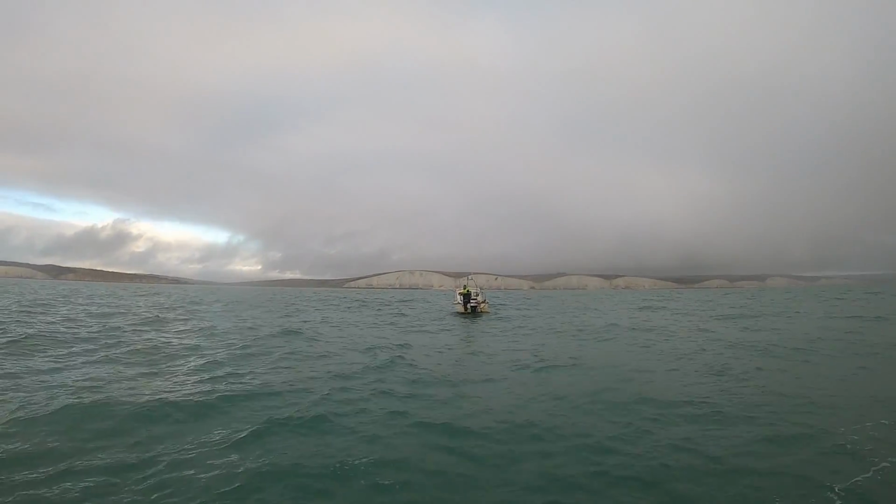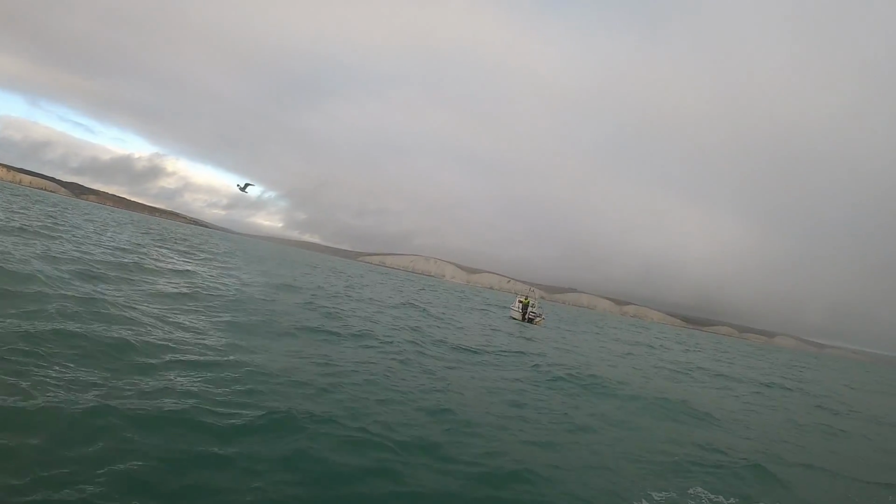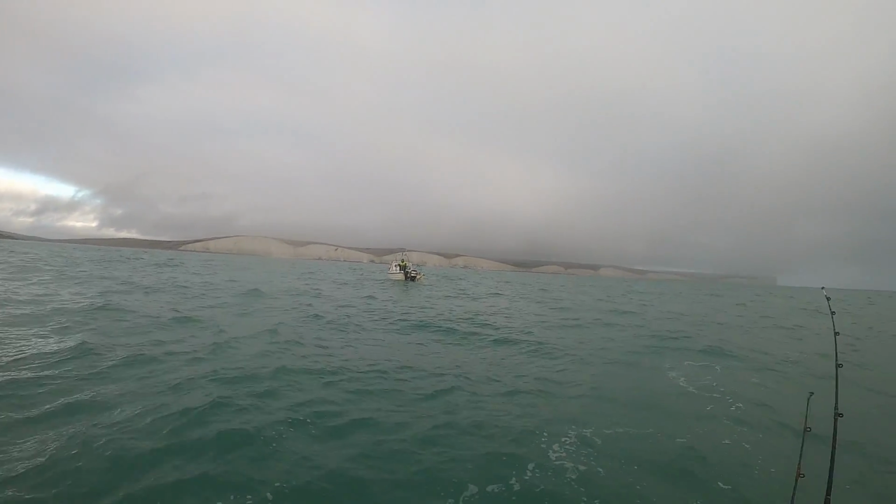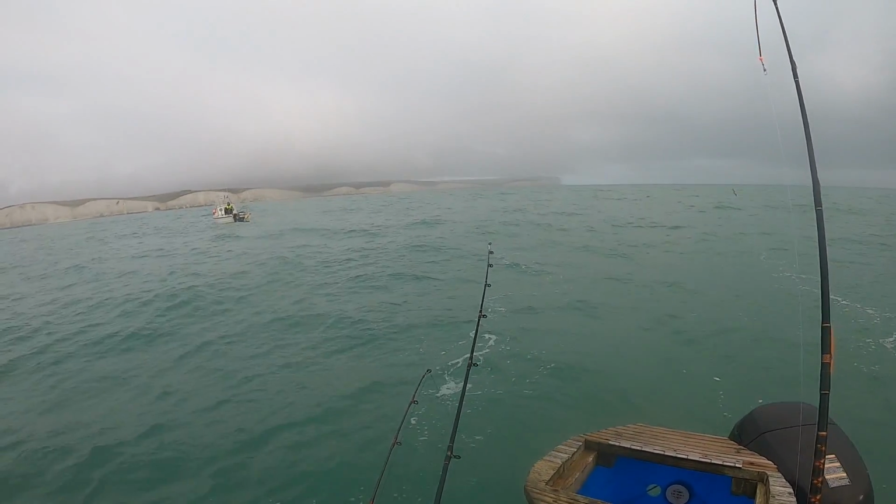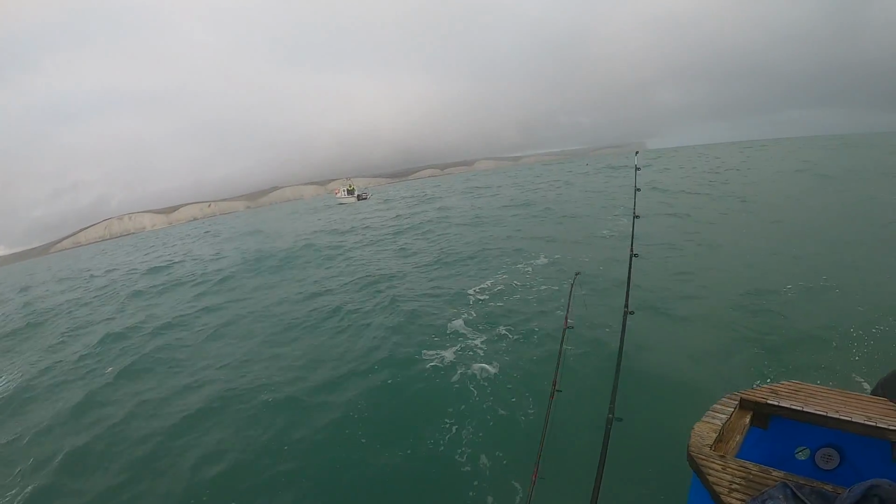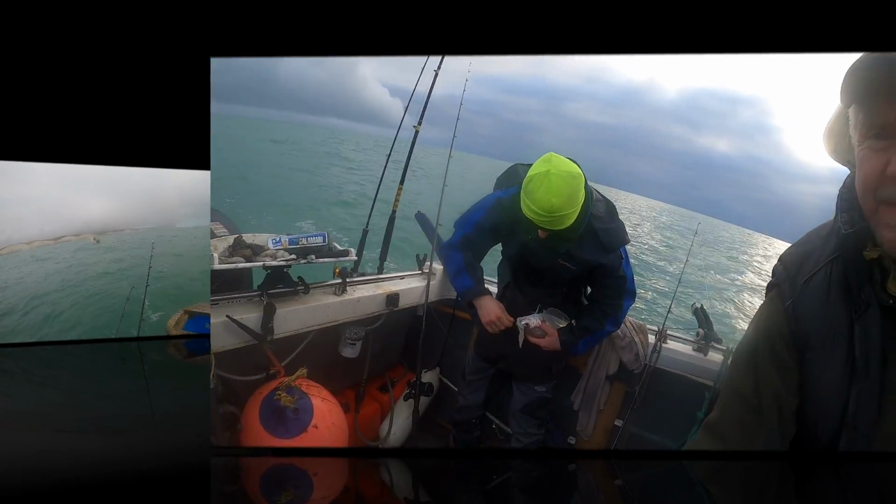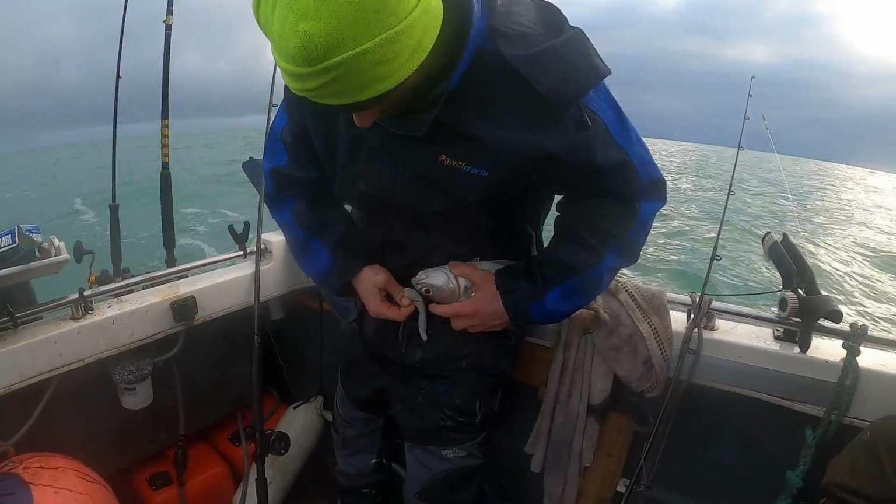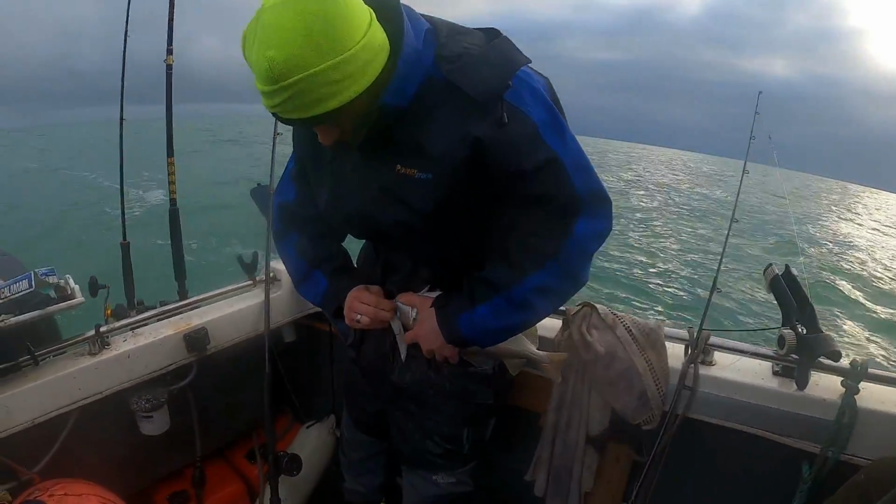Yeah, we drifted it when we first got here, but the wind was blowing us the opposite direction to the tide. We had a couple of takes, but they were probably pouting. They weren't hooking themselves. I think I had one eel on, but I couldn't get it out of the wreck. Eventually I gave it slack line and it let go, and a pouting took the bait on the way up. So I go, huh? How's that happened? Have a great Granddaddy pouting. Bent the hook. Rubbish hooks.